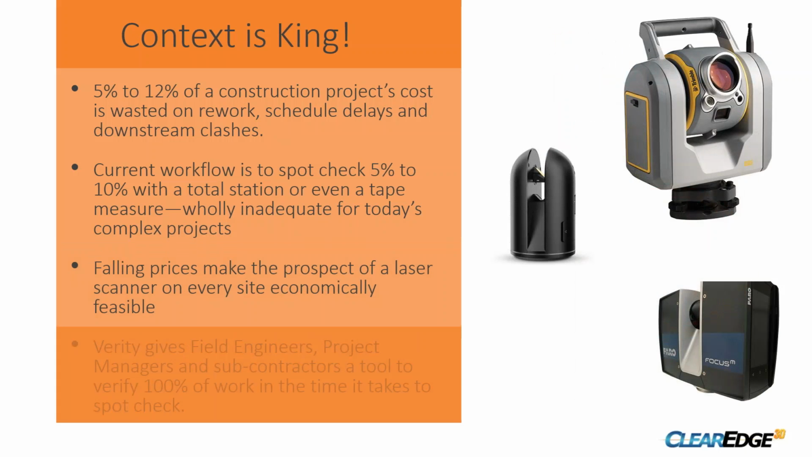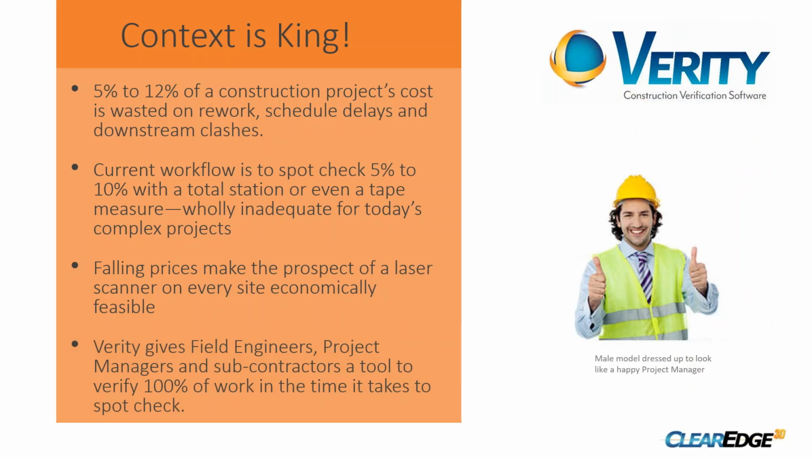And the good news is, of course, laser scanner prices are falling. There's new hybrid pieces of equipment coming out. And this is really what prompted us to jump into this QA/QC market for construction and to start talking to our customers about some of the things they'd seen in the field. And ultimately, our goal is to provide solutions to all of you to go out and check all the work so that we can all find these issues earlier, resolve them sooner, and save a lot more money on our projects.